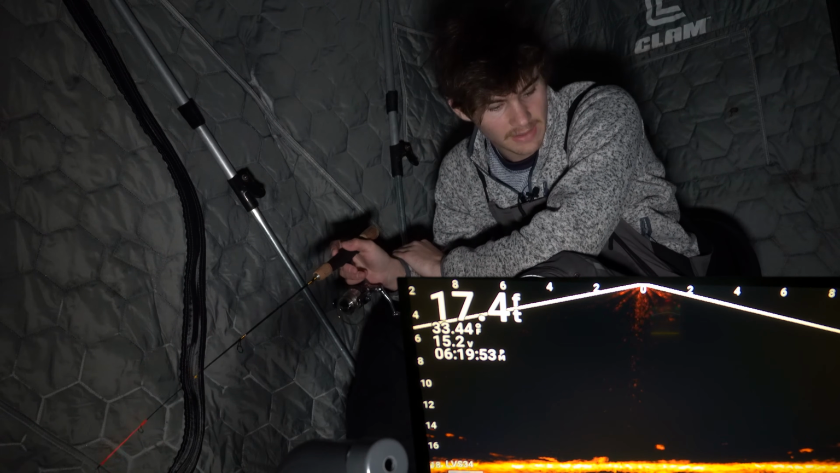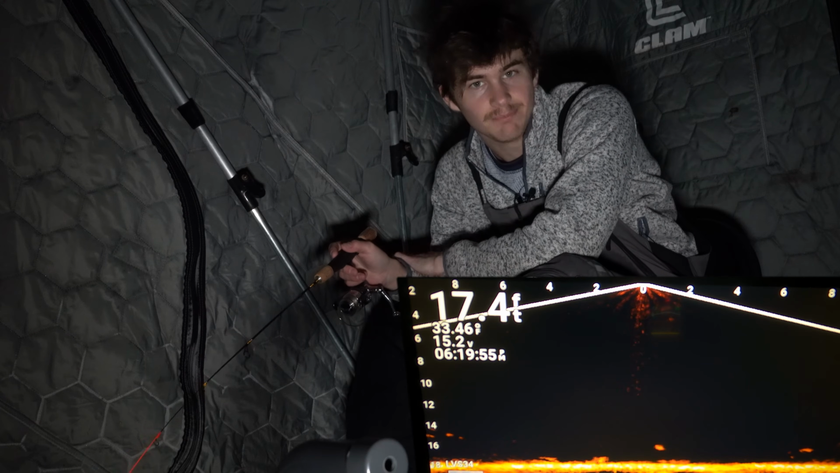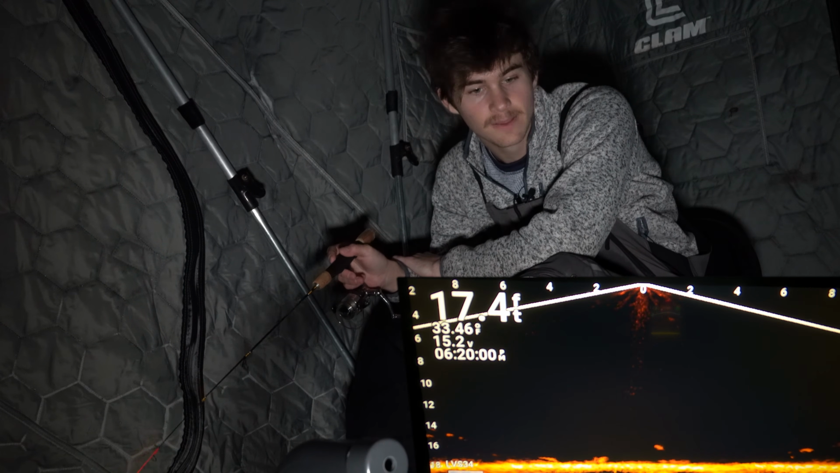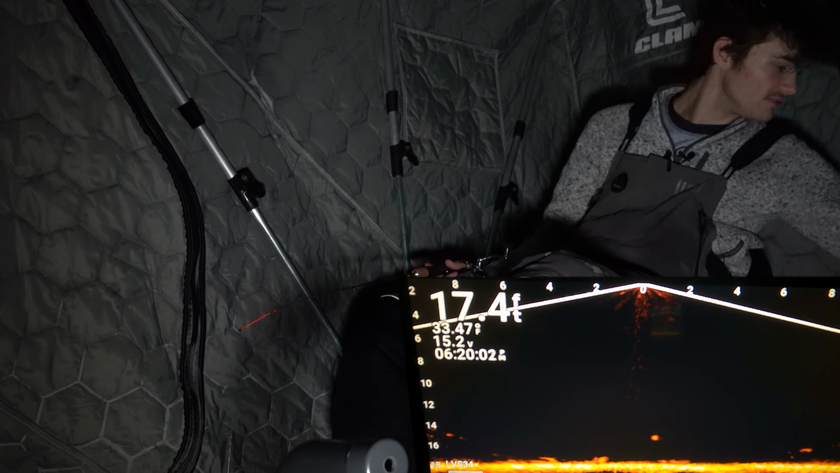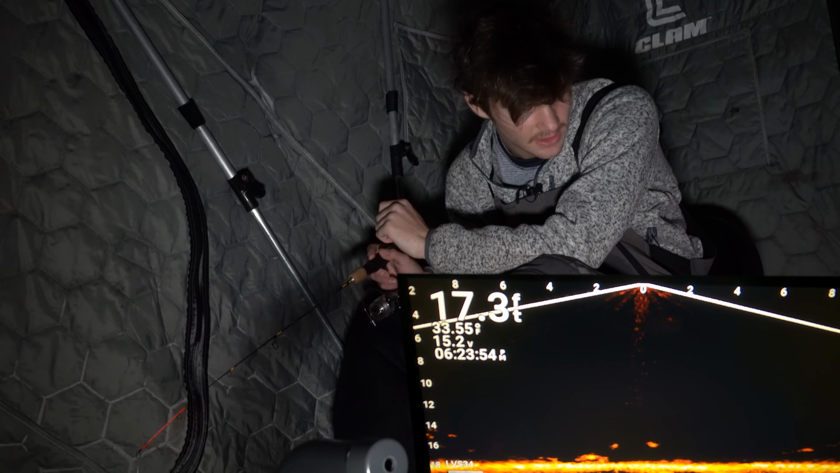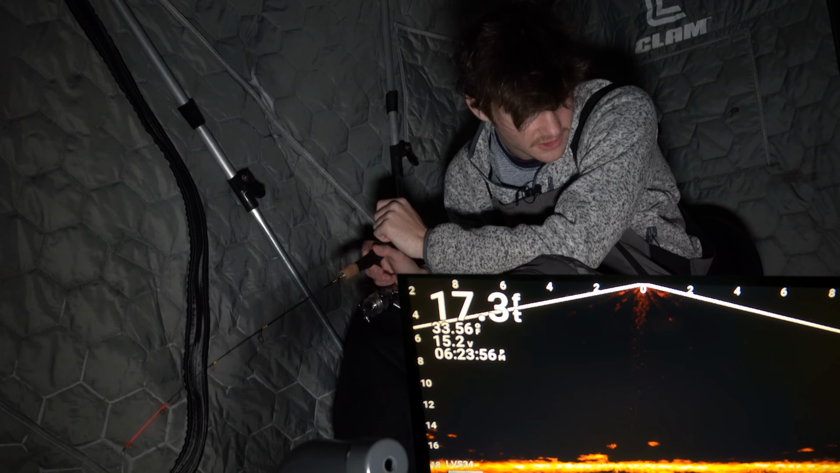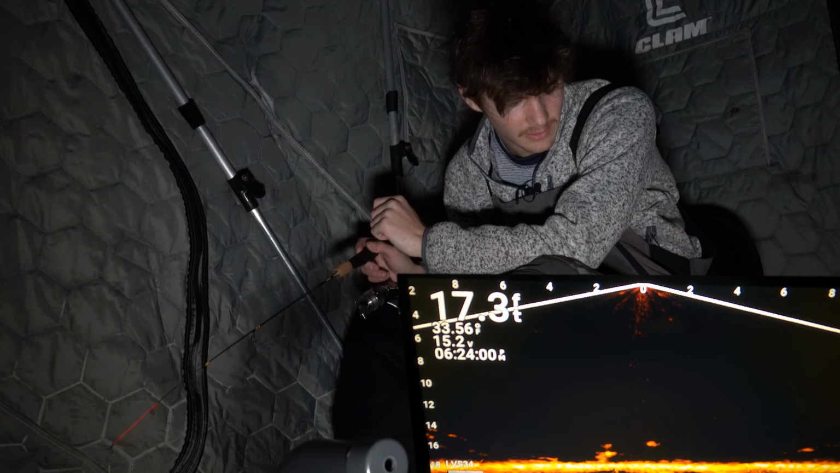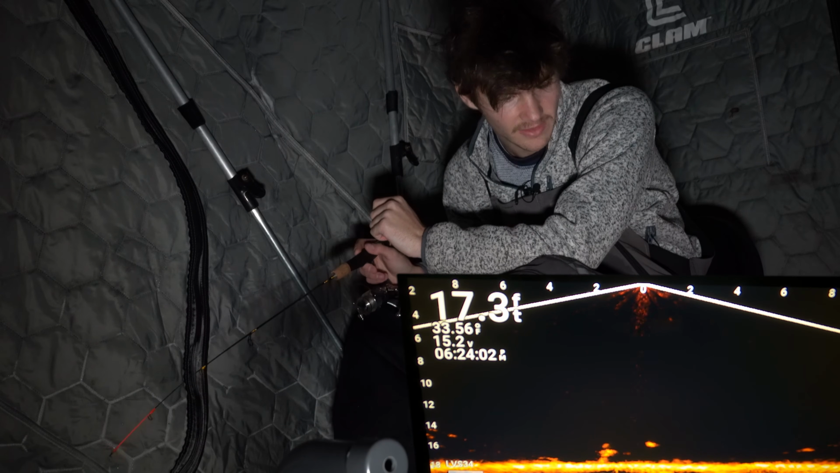Good to see some walleye come through, though. Man. Didn't eat. Came through and didn't eat. Looked at the dead stick and backed off. Oh yeah, that's a fish right there. Good looking fish too. Is he coming to the dead stick or he's coming to this? Here we go, here we go. Oh, he might be going to that dead stick.